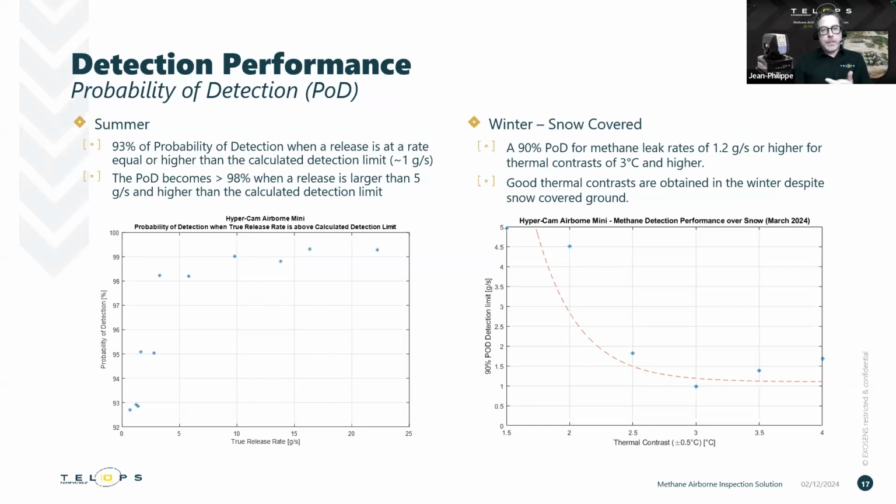The probability of detection is 93% at a release rate that is close to the detection limit, which was 1 gram per second, so around 3.6 kilograms an hour. And the probability of detection even climbs closer to 100%, or 98%, if the release rate is higher.